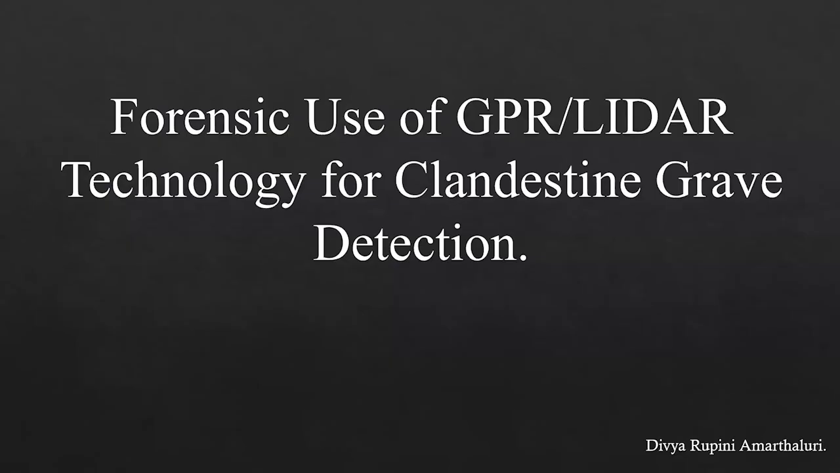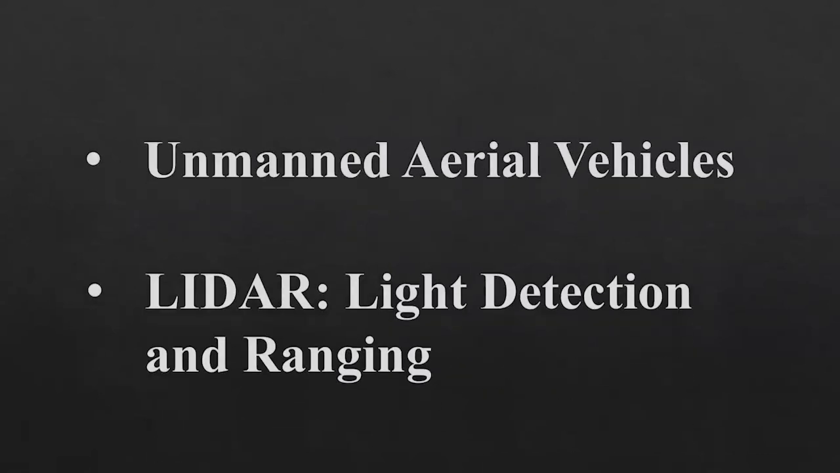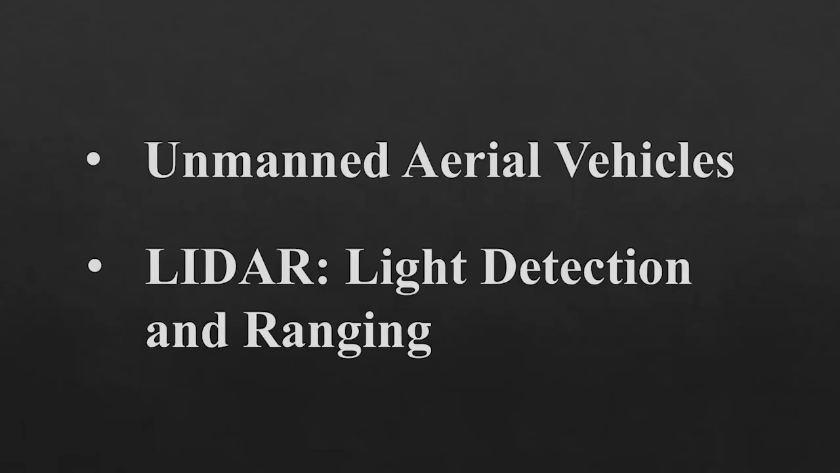So an ISA grant funded this research project, and this research project consists of two main components, and that is unmanned aerial vehicle and also light detection and ranging, which is LiDAR. So before going into the research project itself, let me give you all a brief overview about each of these components.